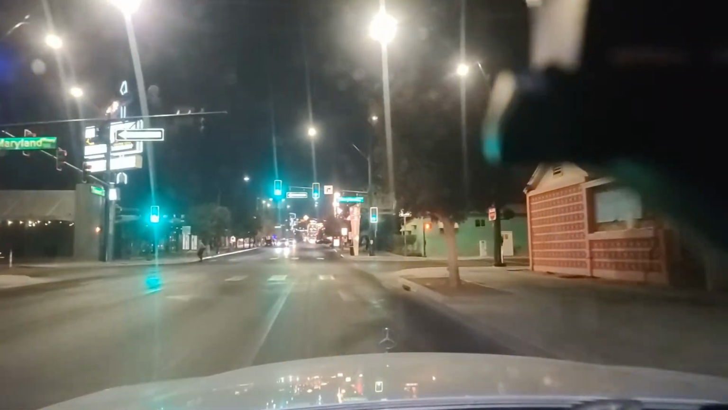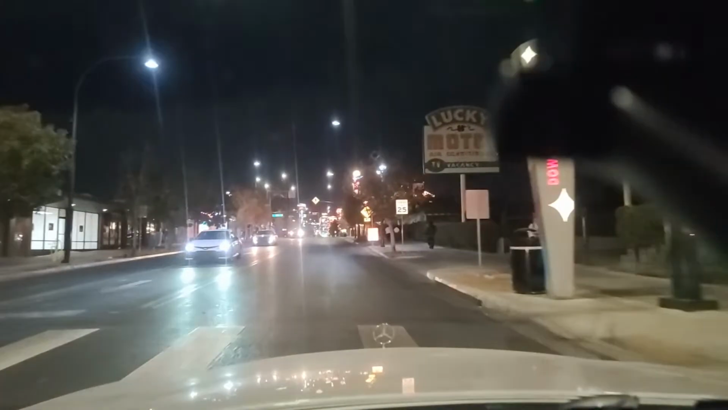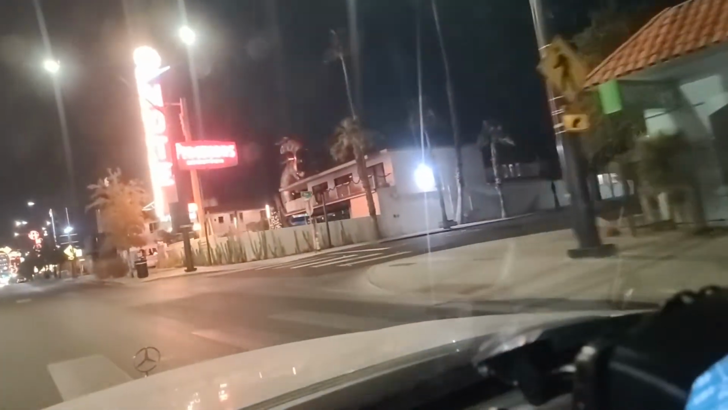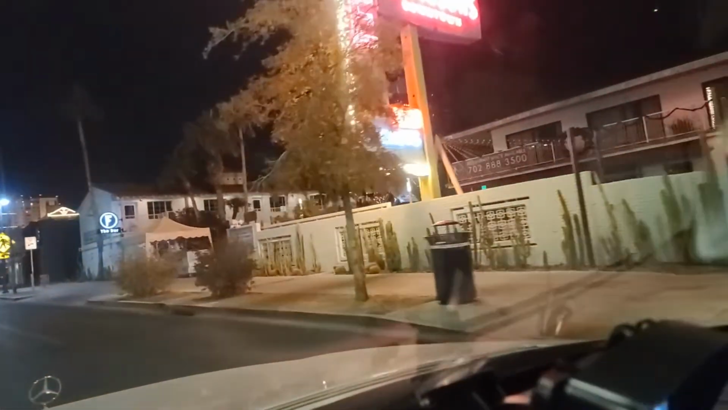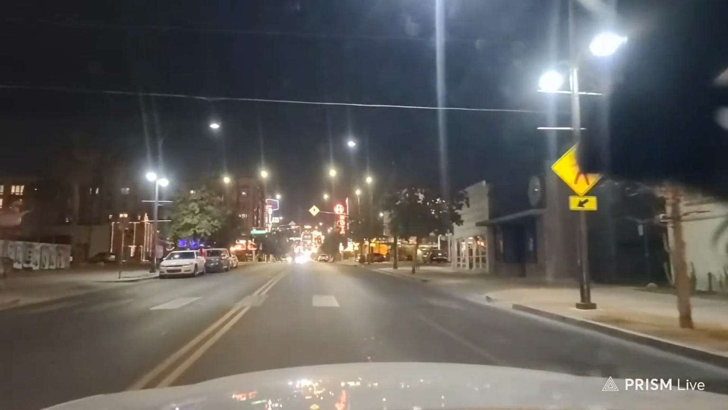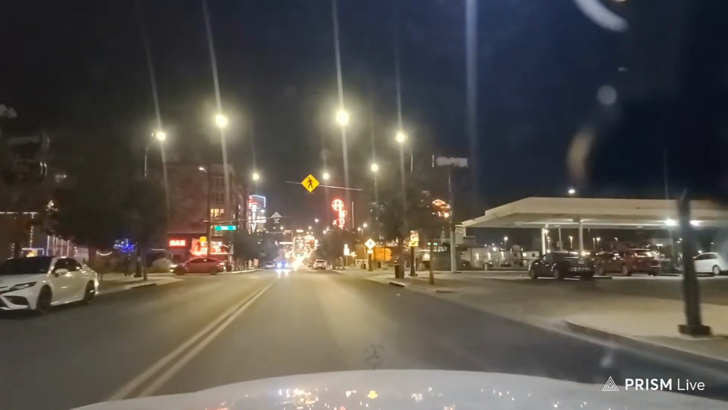Come back up here to Maryland Parkway. Woo! Get across there. And here's the Ferguson Motel once more. We'll take a look at the big semi-art they have in there, that you can see in there. Really interesting. That's very different. Huh! I had to keep moving because there's vehicles behind me, but that'll bring us up here to 10th Street.